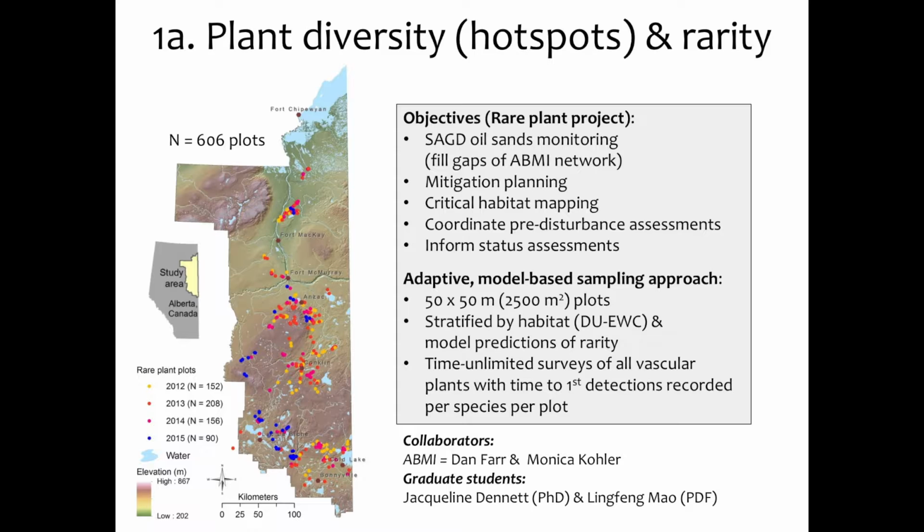But rarely is that information coordinated across leases and coordinated across larger areas such as a land use framework boundary such as the Lower Athabasca. And informed status assessments, maybe some of these rare plants, we don't know enough about them. There's data and information gaps. And so we're trying to fill those data and information gaps to further prioritize which species we put conservation efforts towards.